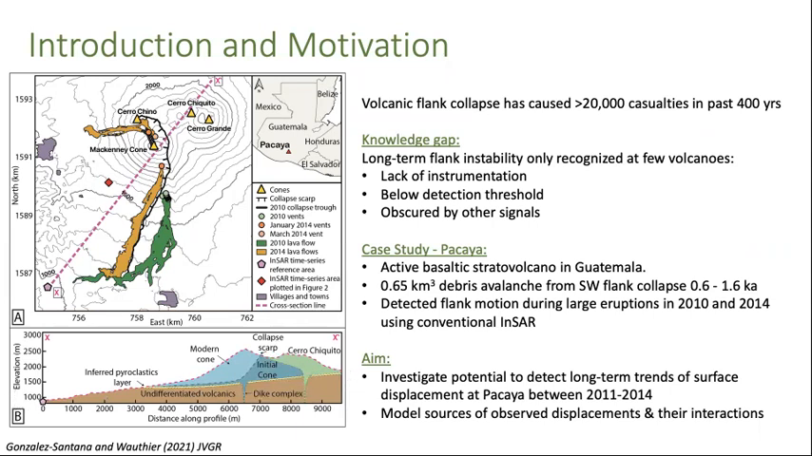Moreover, flank motion was identified through differential InSAR during large eruptions in 2010 and 2014, which produced the lava flows shown in green and in brown. My aim was to investigate the potential to detect long-term trends of surface displacements between these two eruptions and use these data to model observed displacements and their interactions.